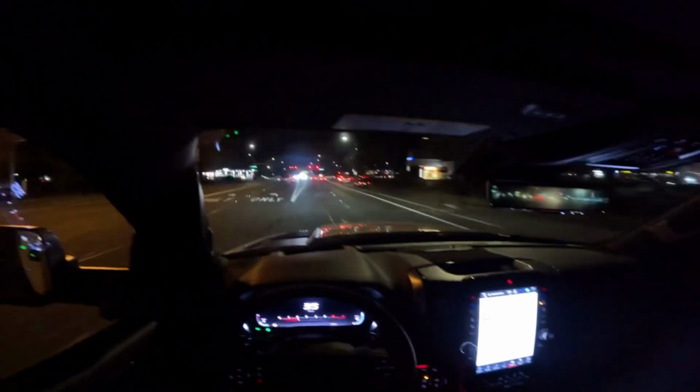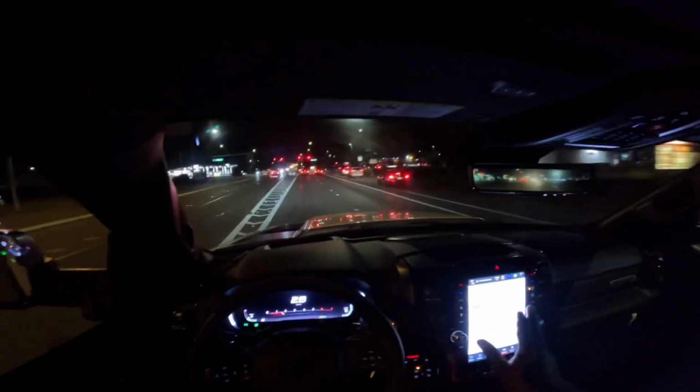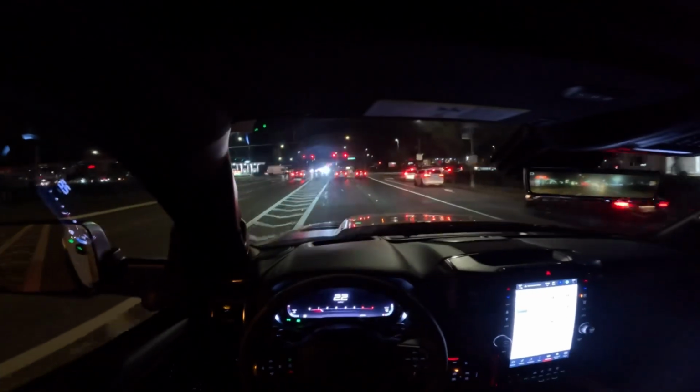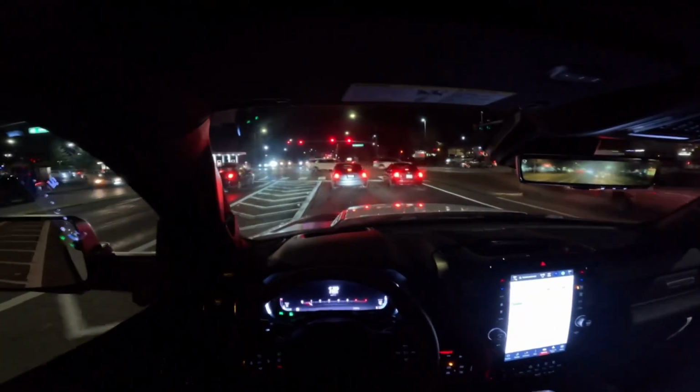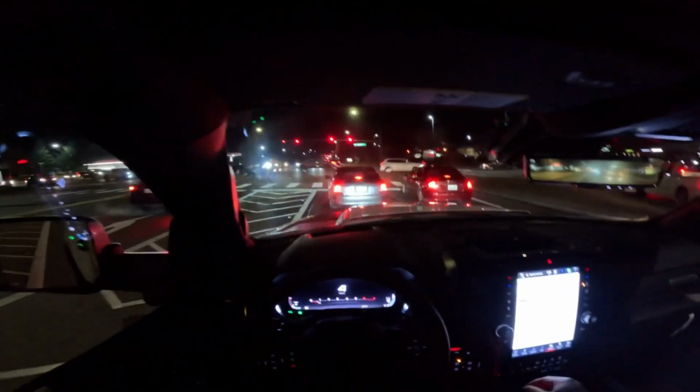So I'm going to try to push it a little bit here. Like I told you guys, from time to time, try to have a little fun. And this is only city type driving, about to get on the highway. I'm going to use this road and then get on the highway all the way down there.